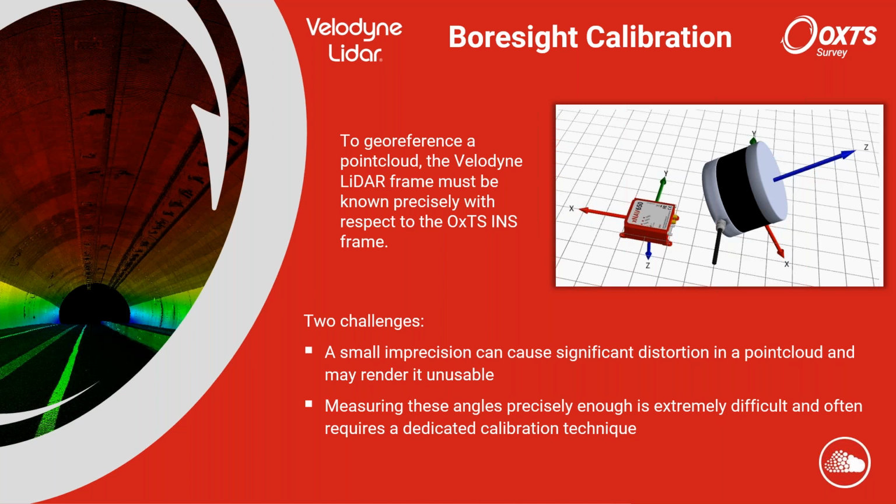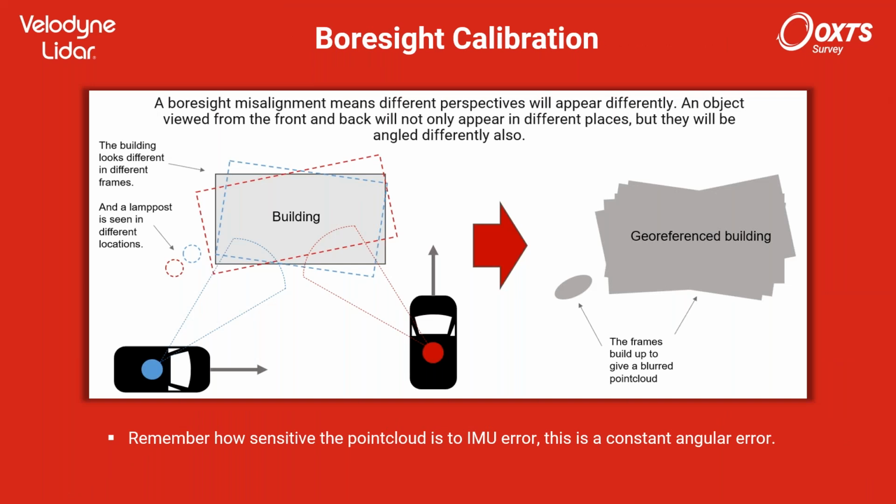But unfortunately, the transformation has to be known very precisely. In exactly the same way as we saw with the IMU error, any errors in this orientation are also going to be exacerbated over range. So it needs to be known precisely, and that is often very difficult. But we have developed a way to calibrate these angles, and I'll just talk you through that now.